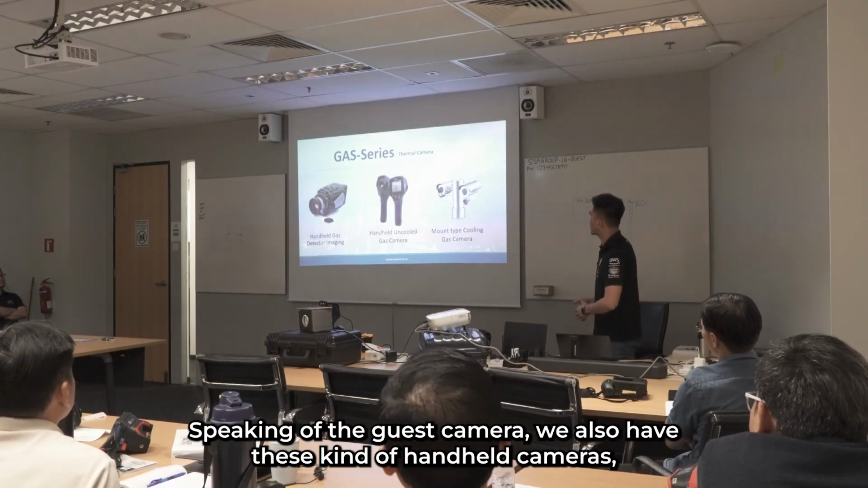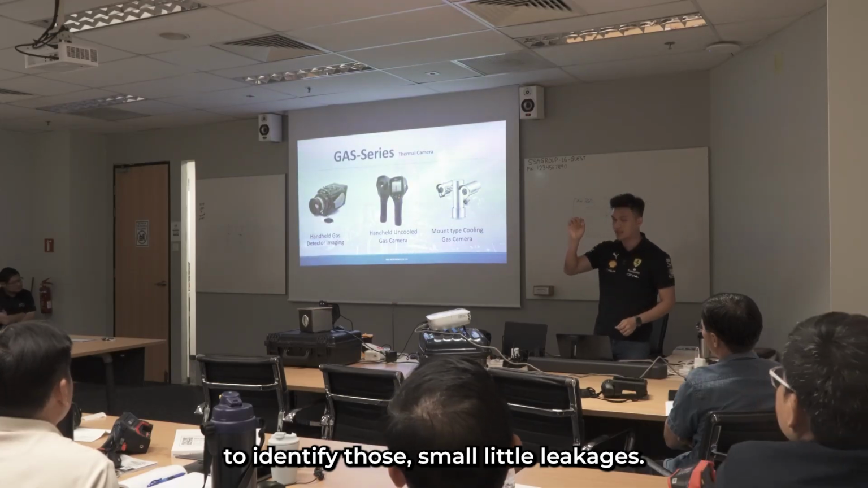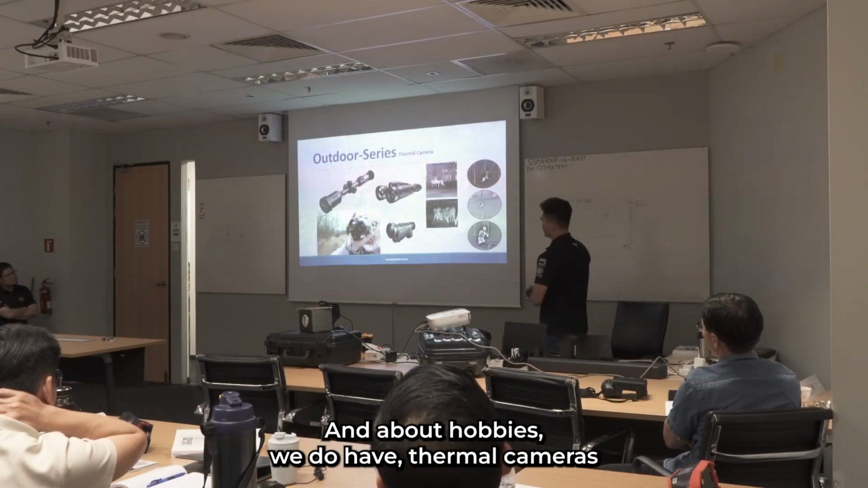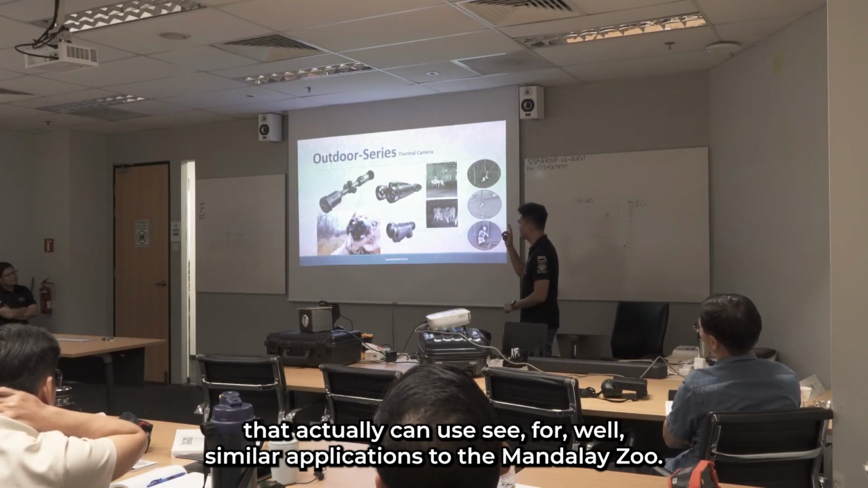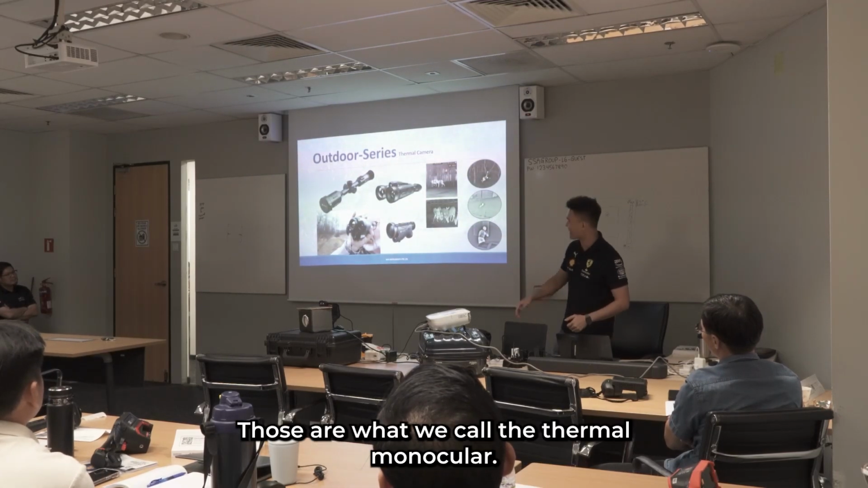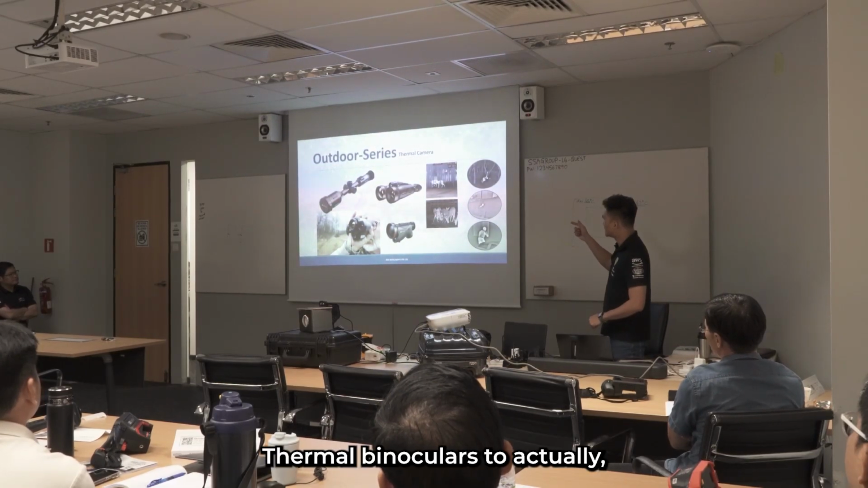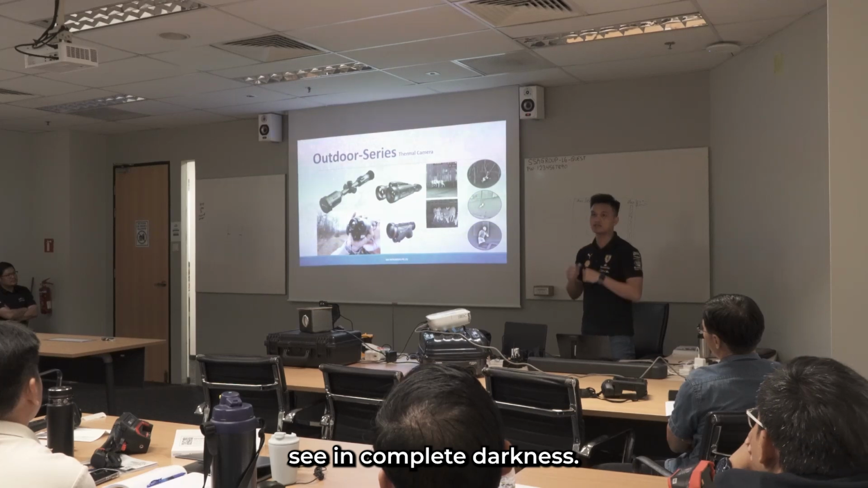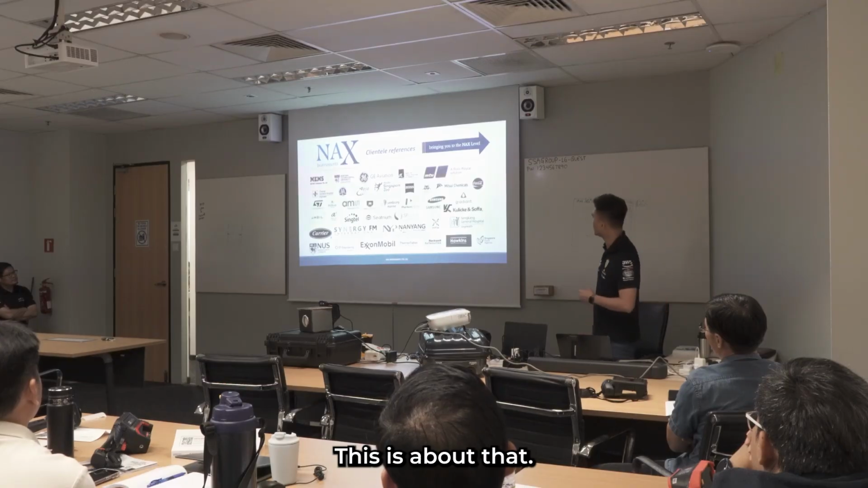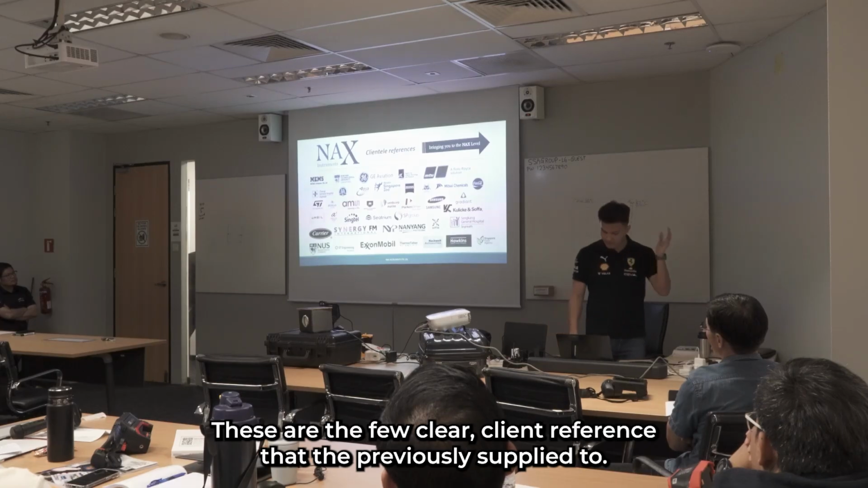Okay, speaking of gas cameras, we also have handheld thermal cameras to identify small leakages. And for hobbies, we have thermal cameras for similar applications to the Mandai Zoo. Those are what we call thermal monoculars and thermal binoculars, to see in complete darkness. Okay? That's it about that. These are a few client references that we previously supplied to.